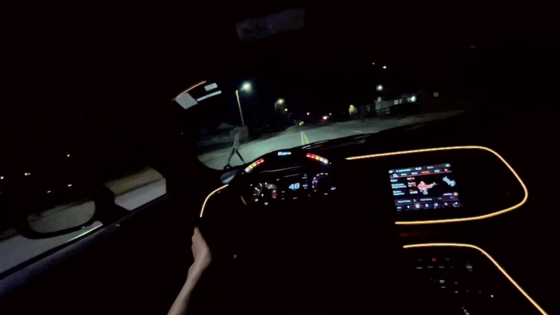Y'all can see Big Mama getting sideways. This ain't no one way, is it? This car make you feel alive.